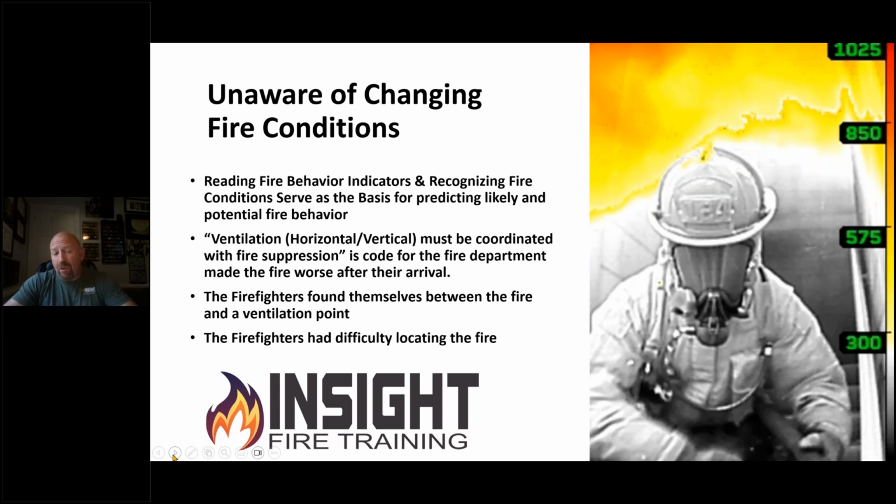And the last two are probably the most profound. The firefighters found themselves between the fire and the ventilation point. That's a chimney or unidirectional exhaust. Go on NIST page, go on UFRSI's page, read the reports. Anytime you read unidirectional exhaust in the flow path, in the full exhaust, it's never good what happens.